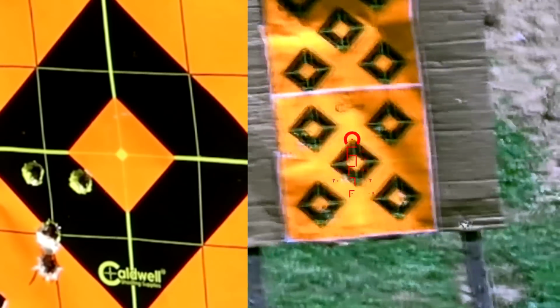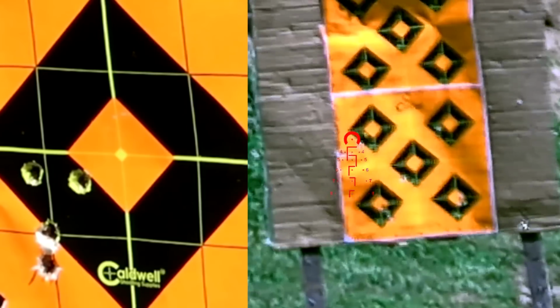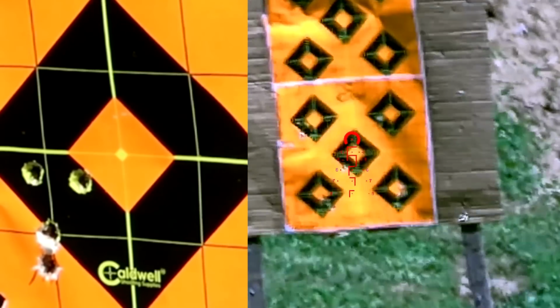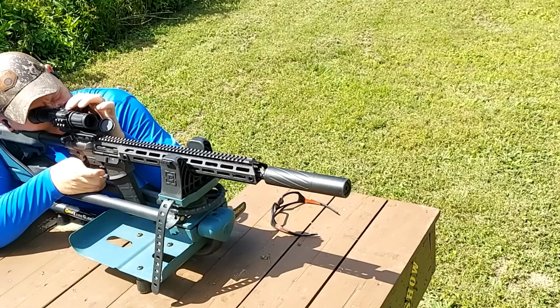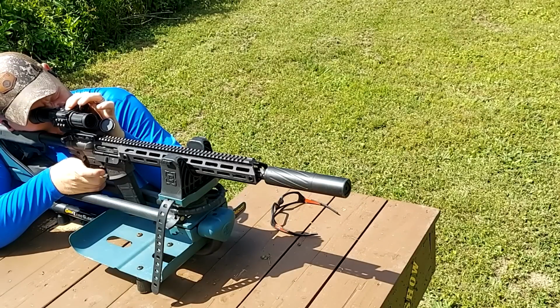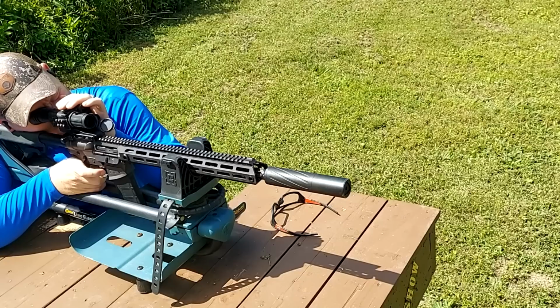Where are we at? Did I go too far to the left? Yep. All right, last adjustment I'm making on this thing. I'm gonna bring it right some, and then I'm gonna stop moving it. I'm dancing around an inch here, inch there.